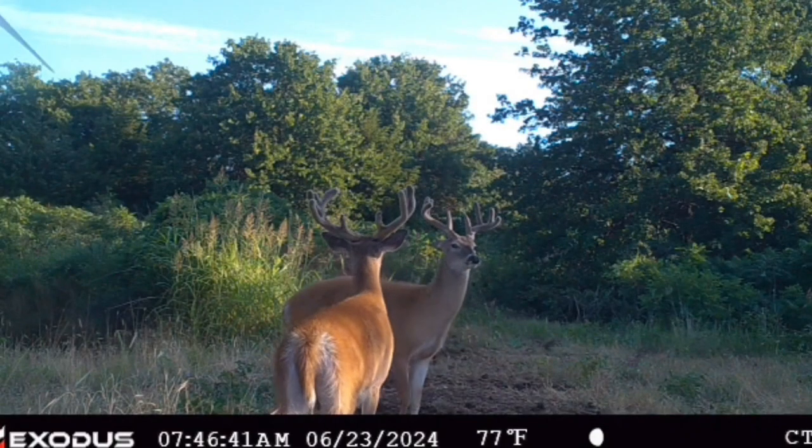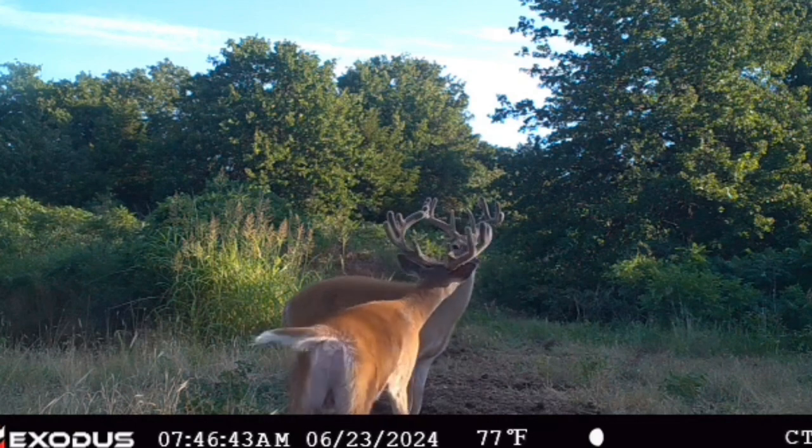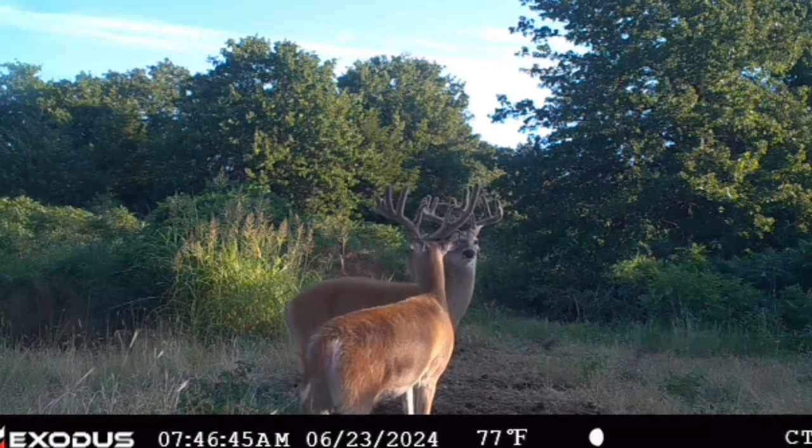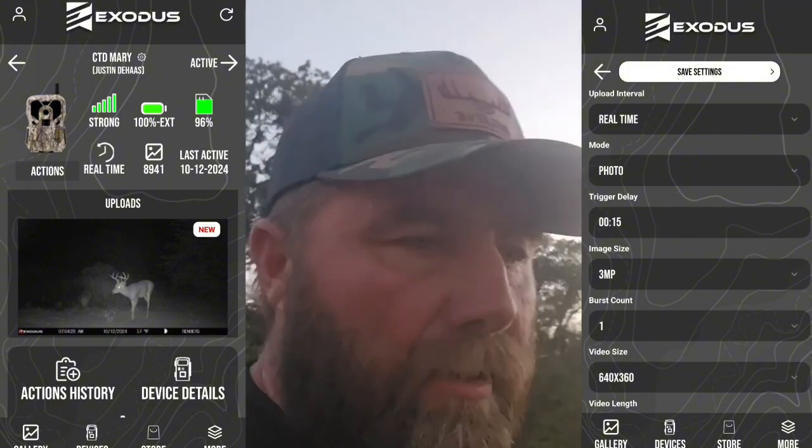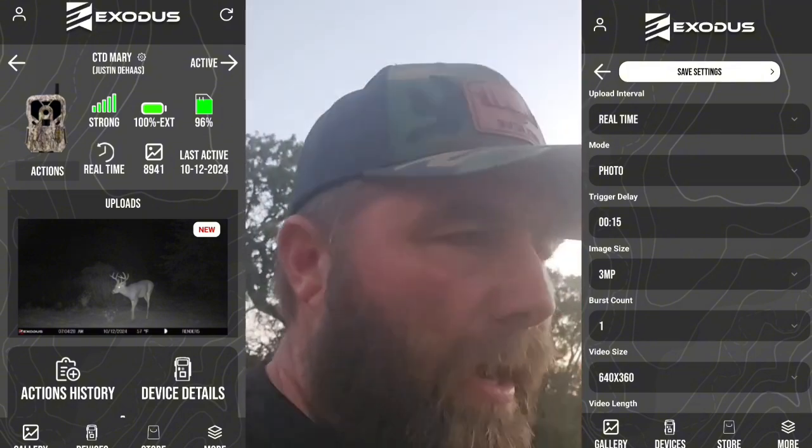These Exodus cameras, they will send you videos, they'll send you pictures. You can basically control them all by your phone. You can use a Scout Tech app. That's what I did have prior. But the cost is about double with Scout Tech as compared to Exodus. So I went with the new Exodus app. And they are working out some kinks in it. Stay tuned, I'll show you what we got.